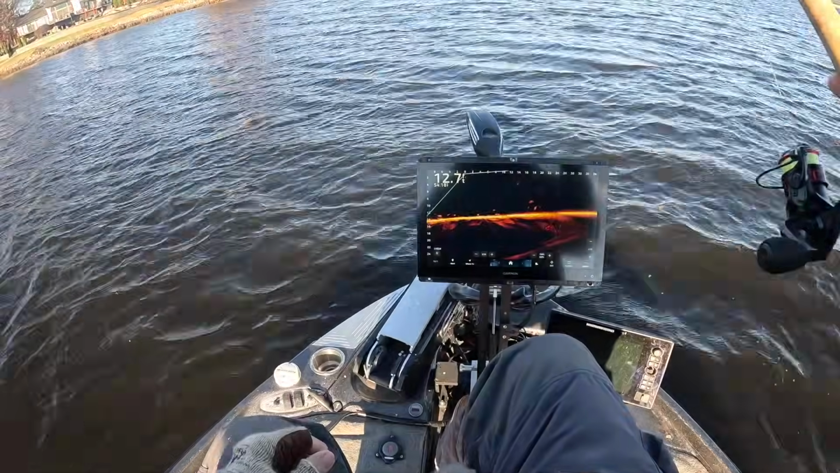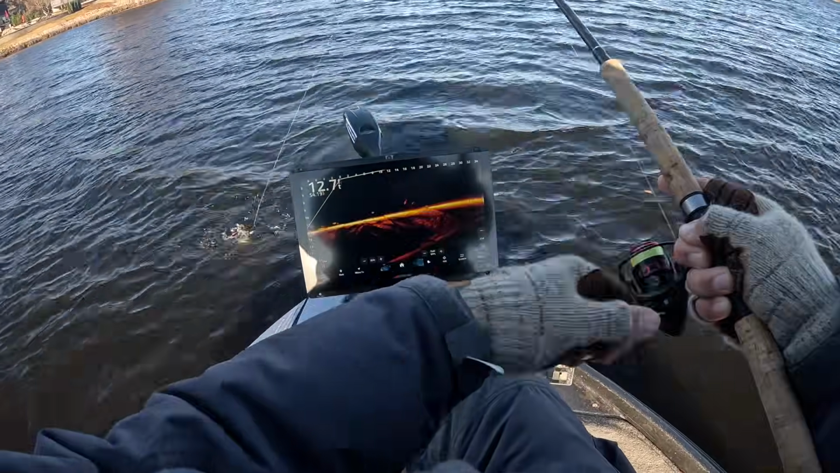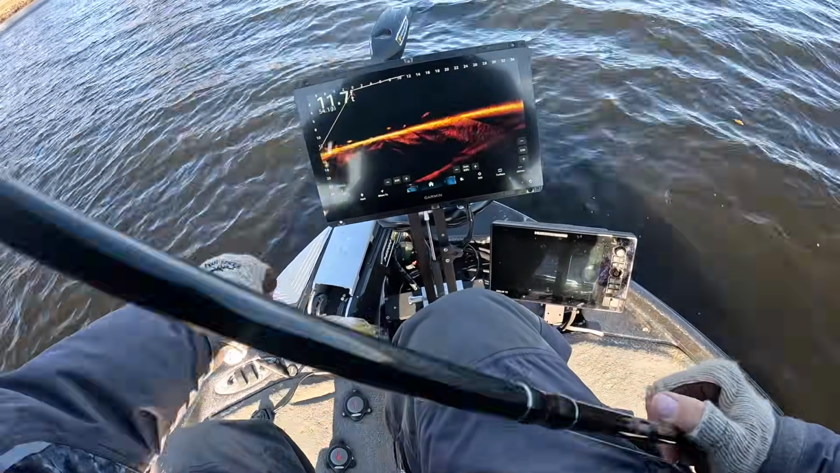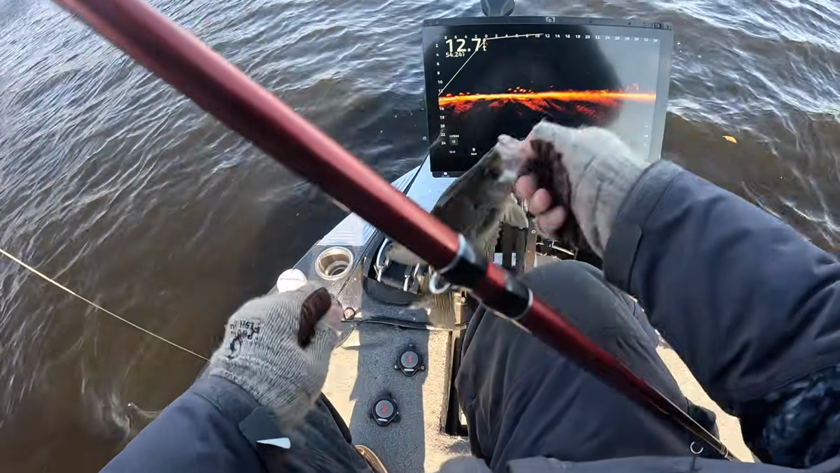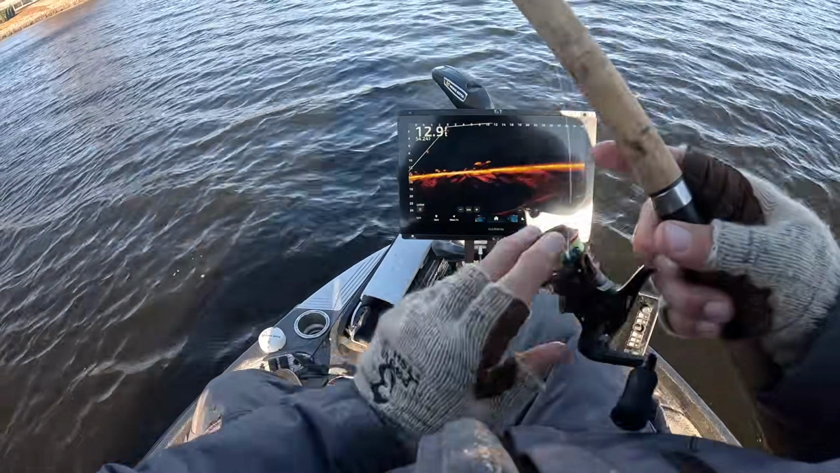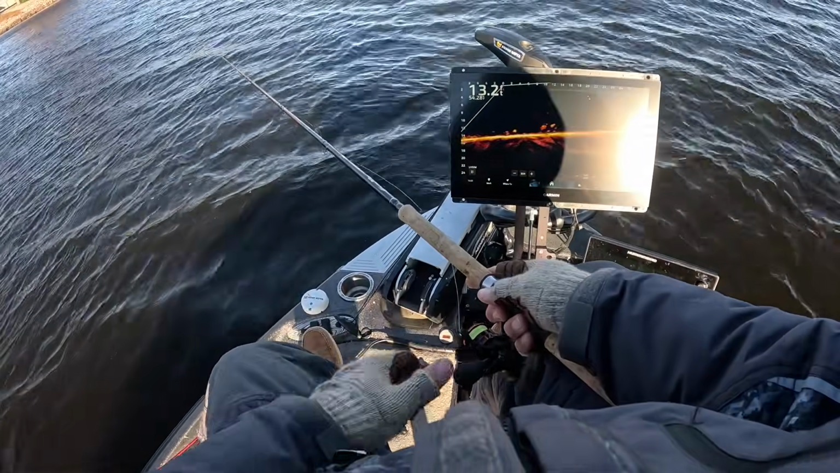Oh yeah, that's a good fish there. Boy, he fought like a good fish. Man, he's just a regular eater. Good night, that was fun. We played him awesome. That was great. Solid fish. Now, when I see fish like this, I want to drop right down on them right away.